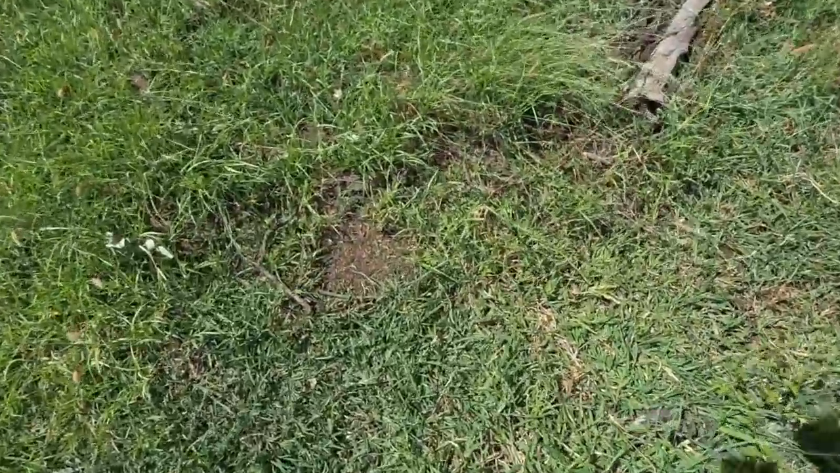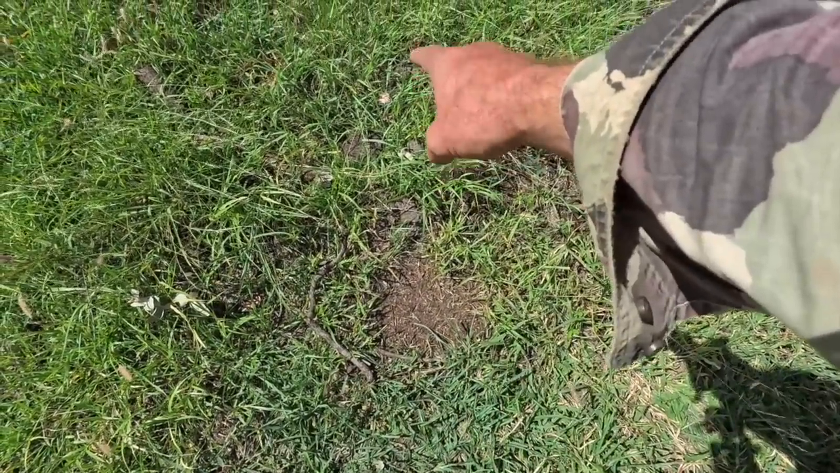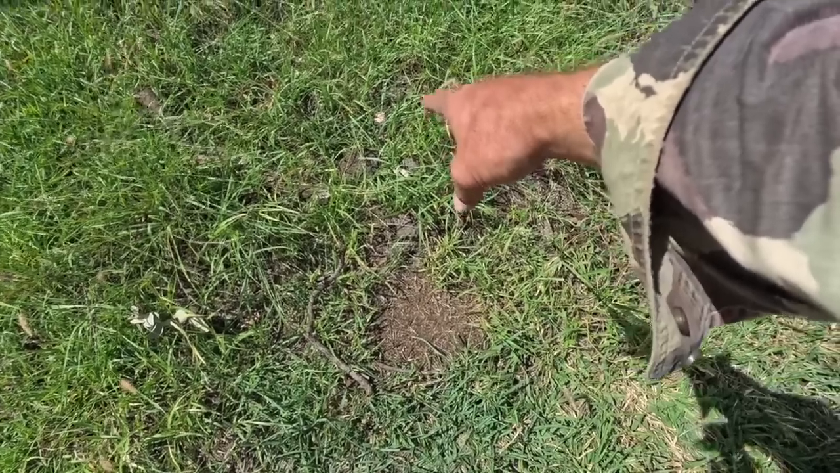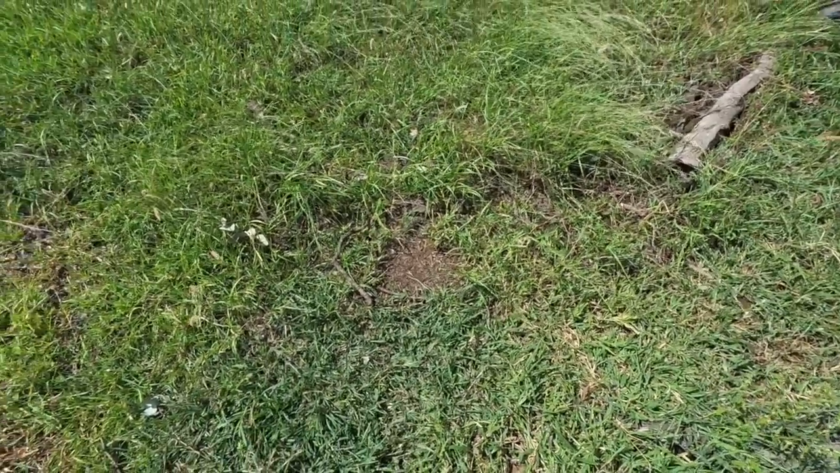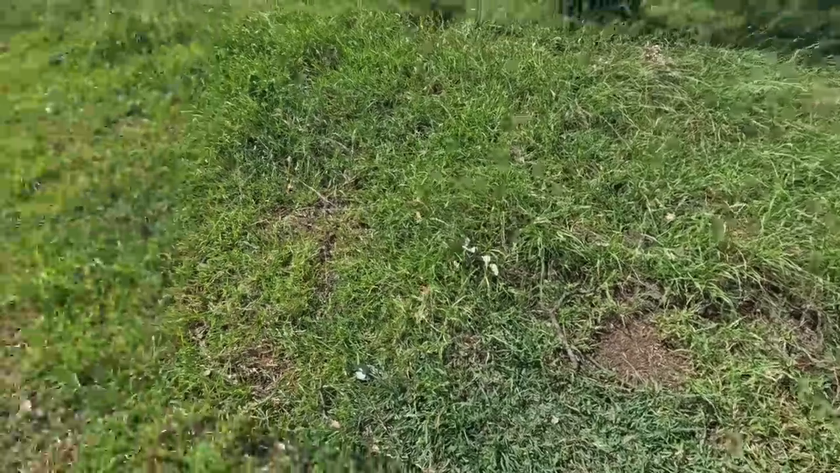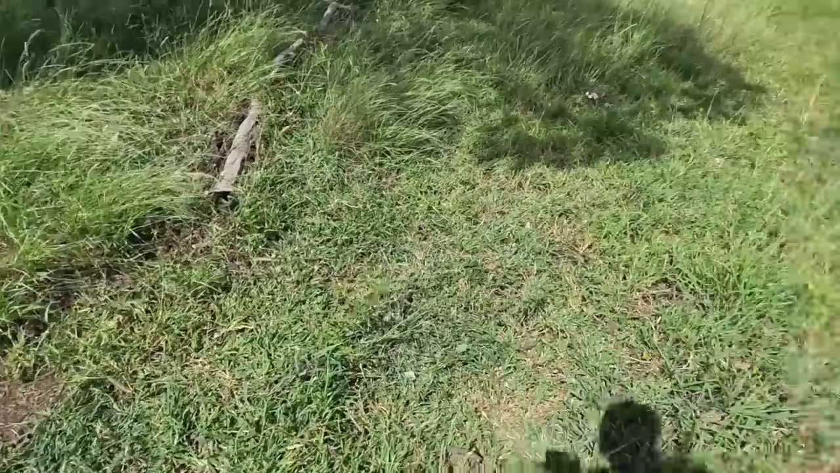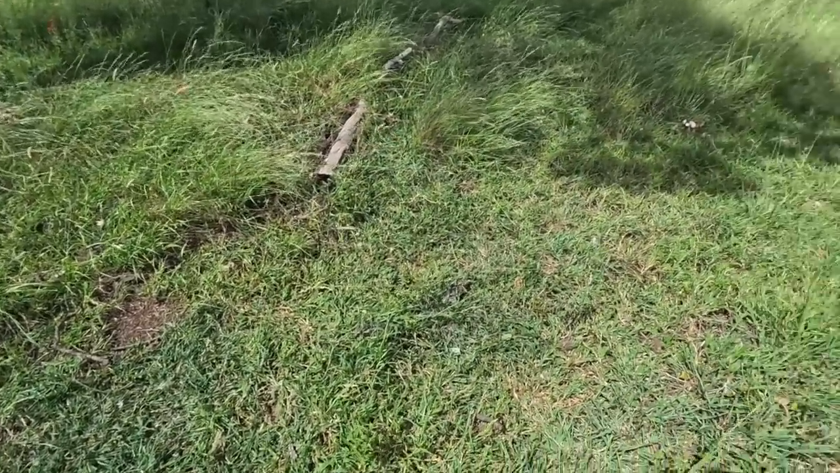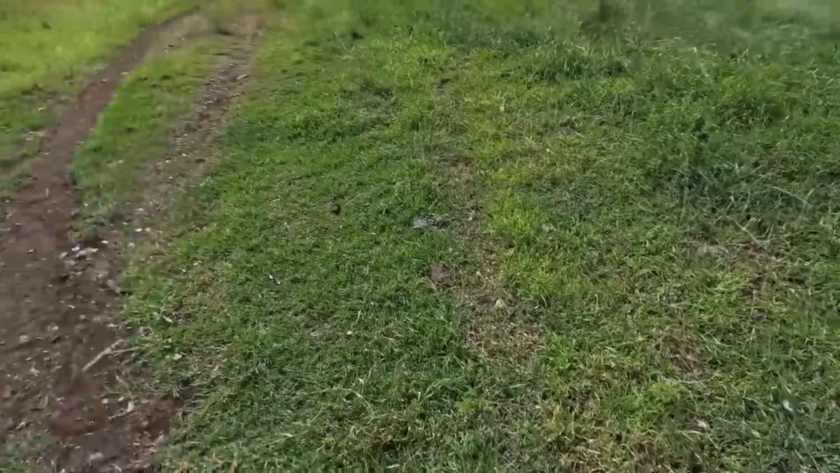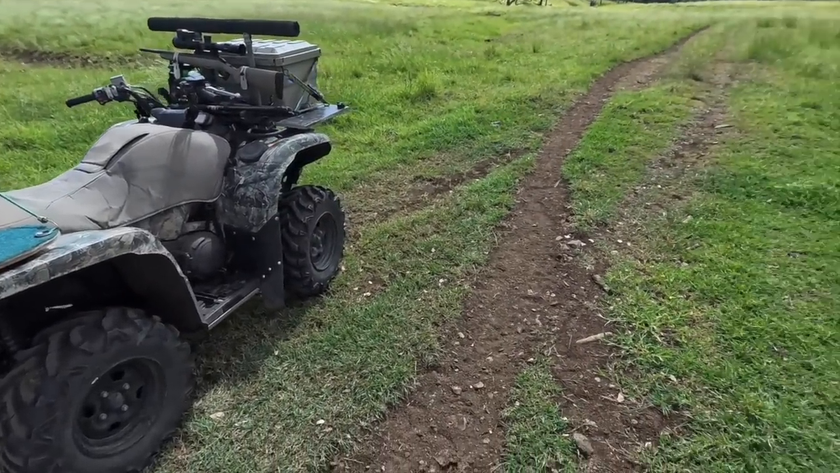Okay, so I've got the trap in just here, and I put a bit of scat there, with a bit of dominant dog urine on the scat. So if they're travelling up the track here, the wind's blowing across, even if they go past they should still smell it and come back. So it's a theory anyway. We'll poke on and see if we can get a few more in further up.